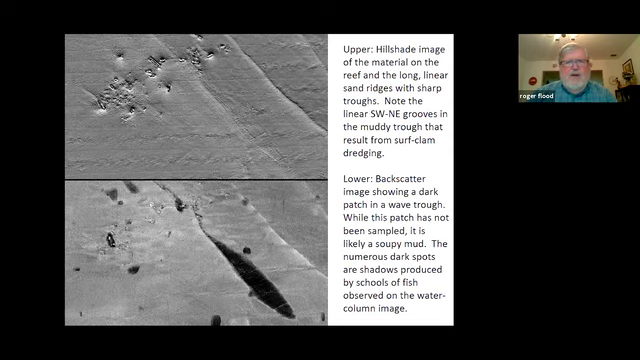And if you look on the top image where the mud is on the bottom image, you can see little lines going southwest to northeast. Those are the marks left by surf clam dredges as they drag across the bottom looking for surf clams.